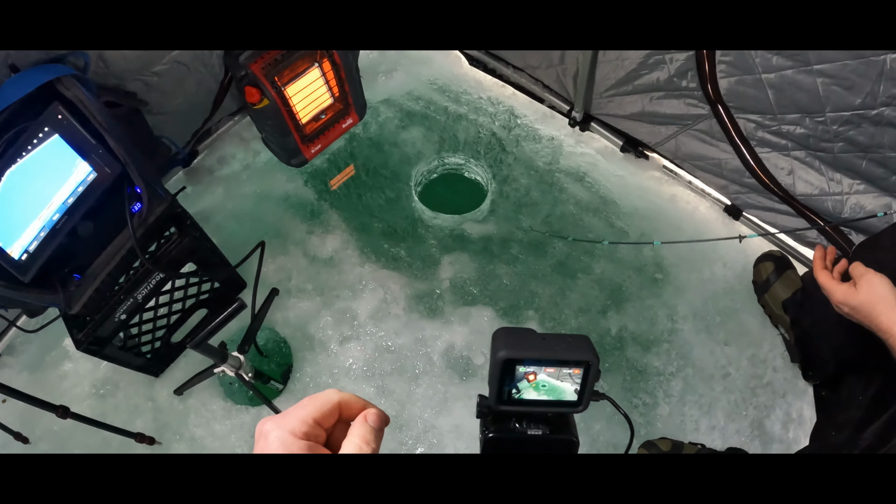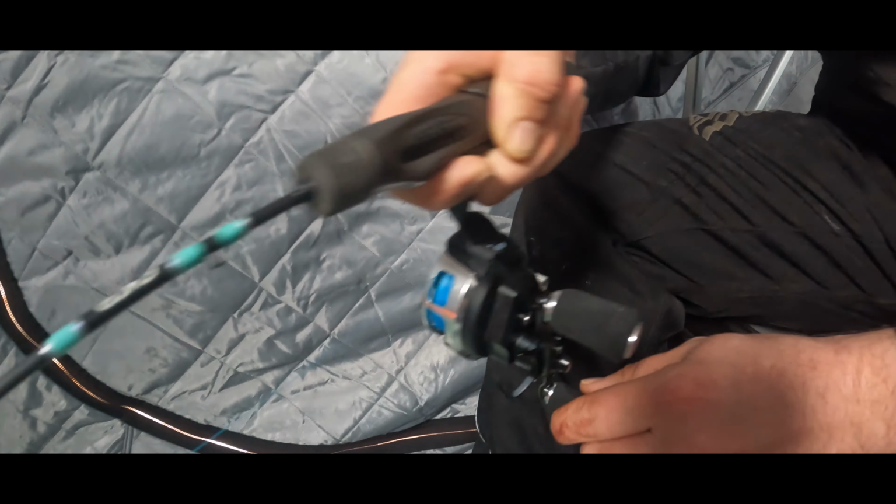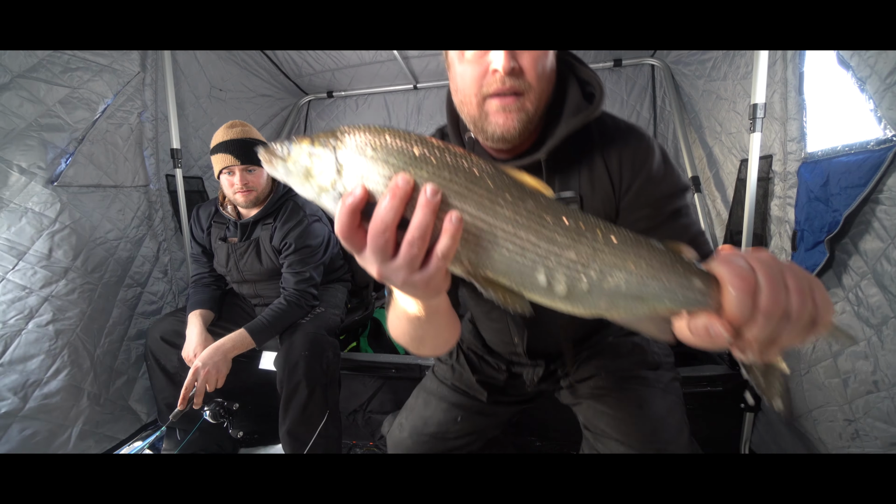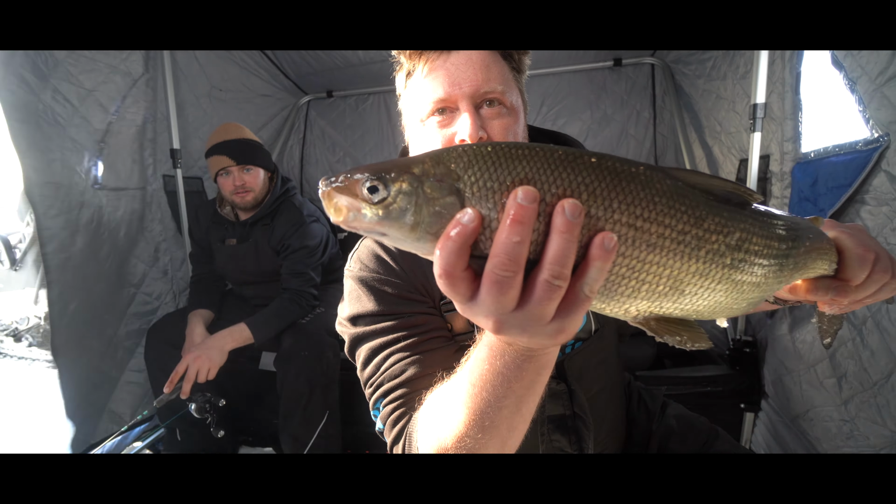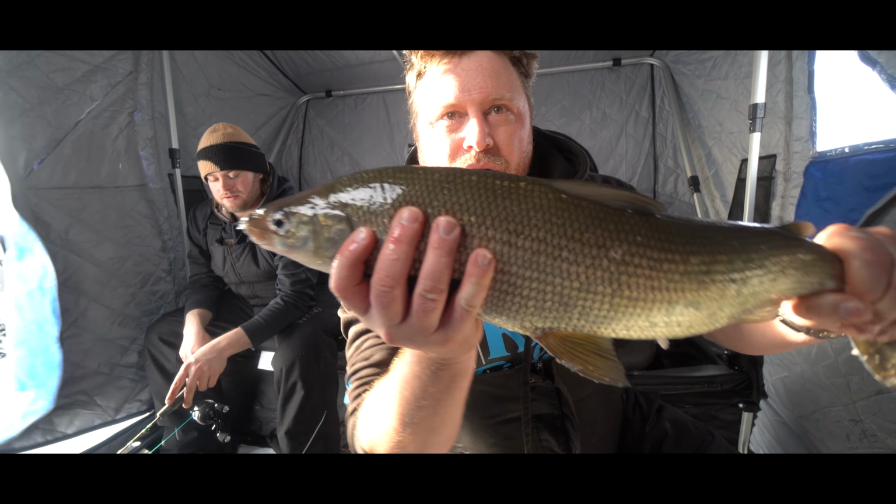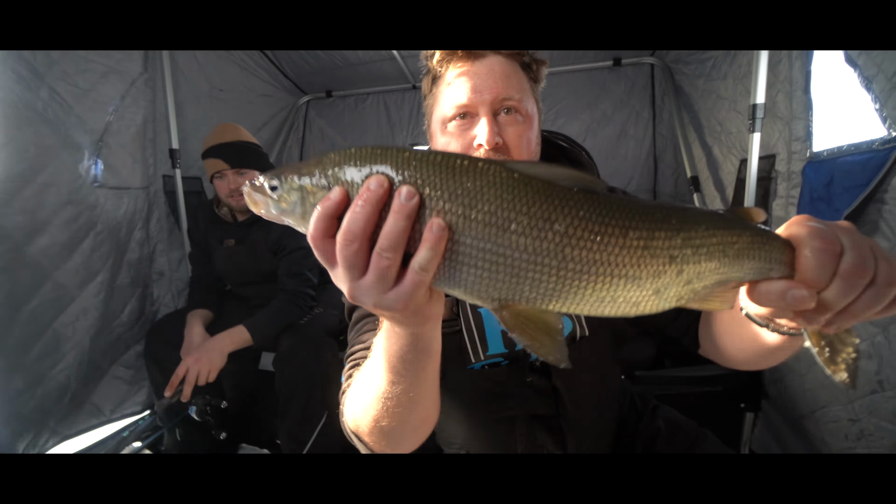This is why. That's a giant weighty dude. Come on. That's a big one. Let's go. Boom, fish on. Oh. All right, I am on the board. Dom's got one and lost one at the hole. Now I've got one, so let's go. Woo! Whitefish kiss.